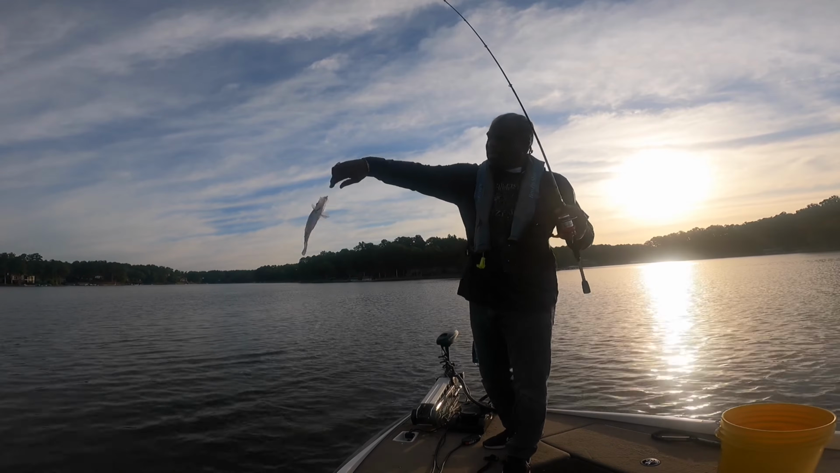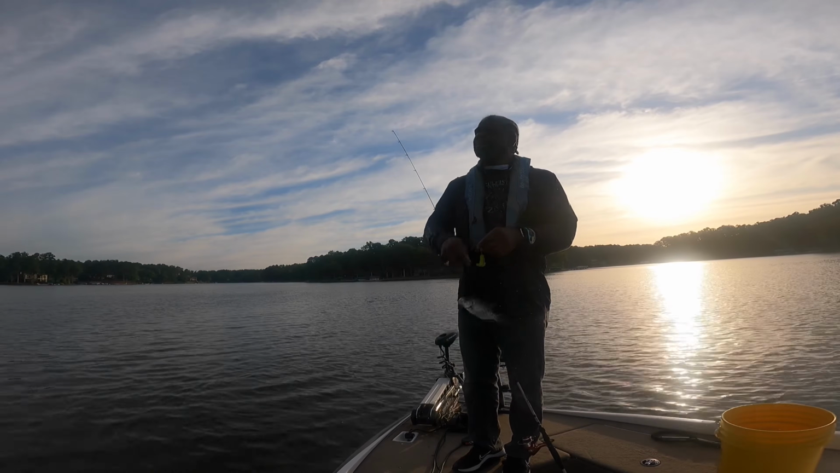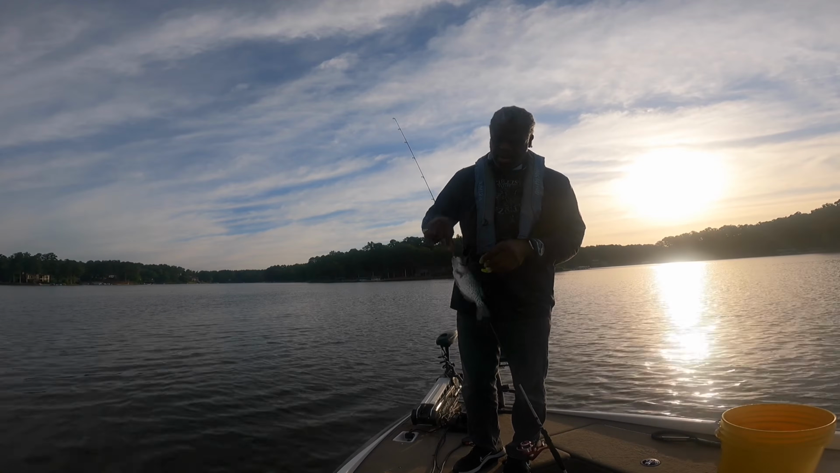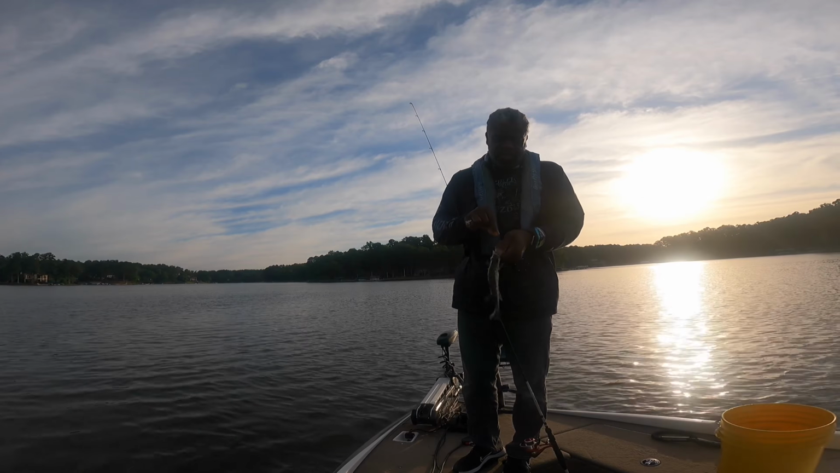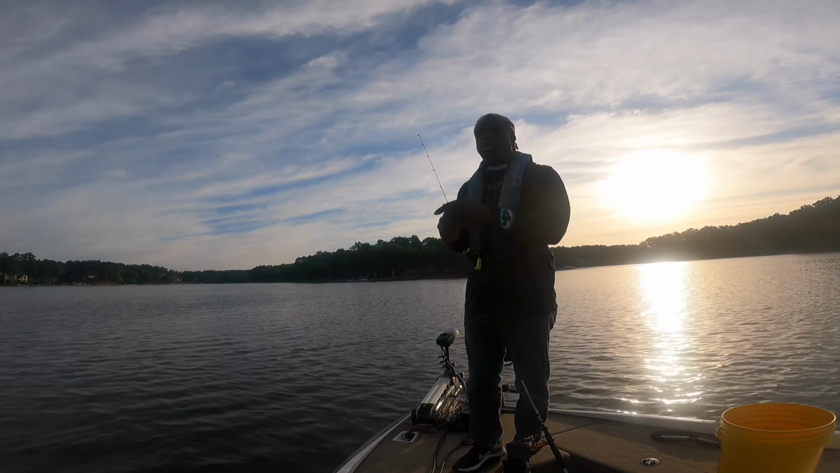Look like they ran about? No, this one's small. That's another small fish. She ain't gonna make it. So you going out here now.